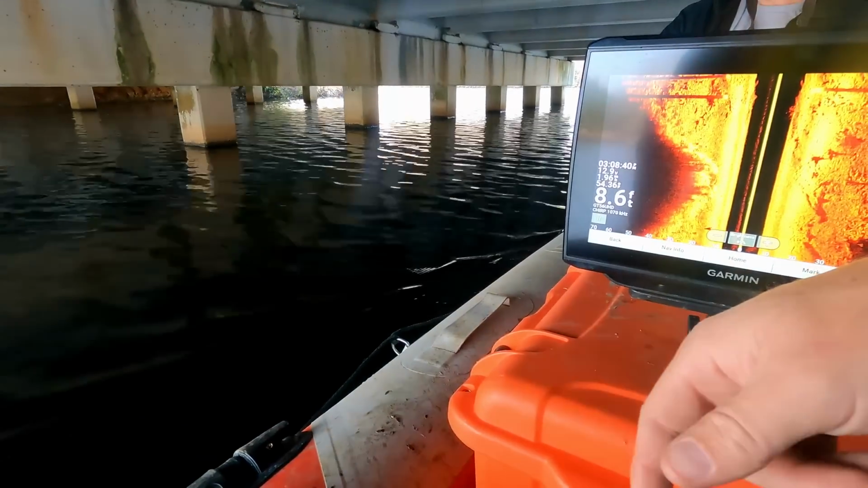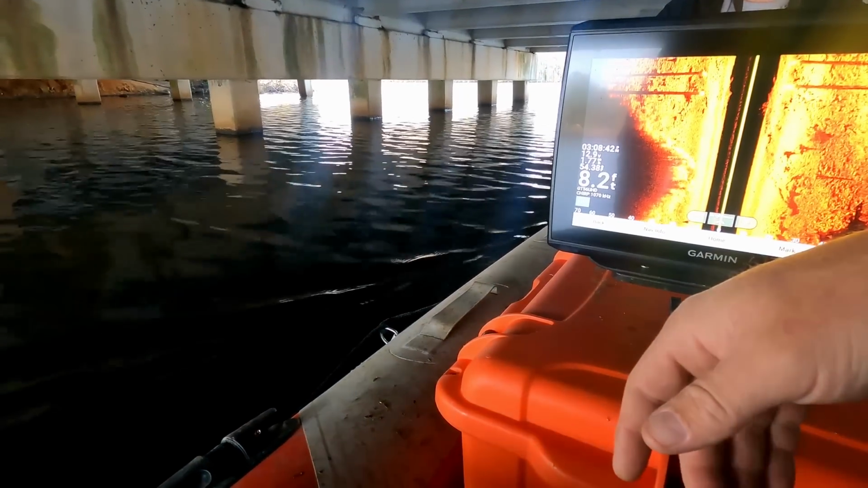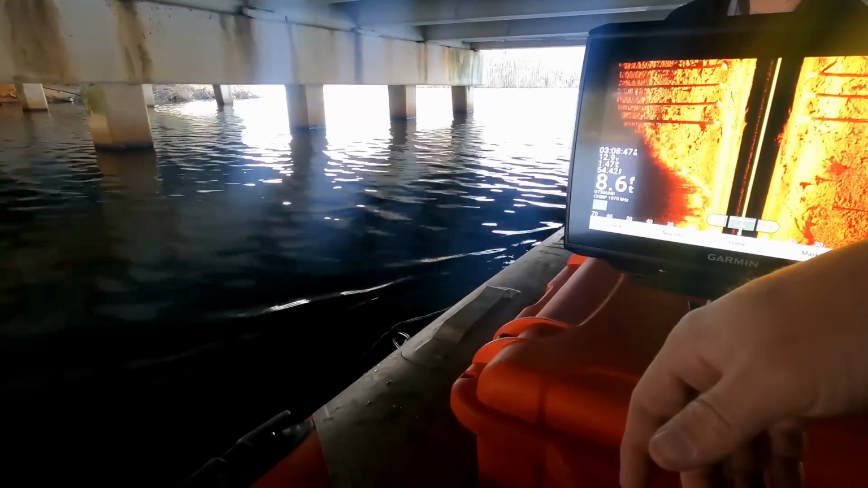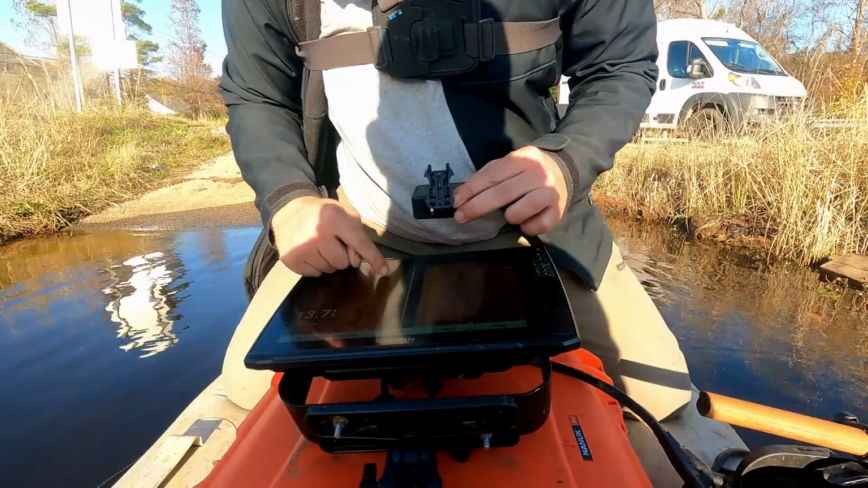I always thought it'd be really cool to somehow find a car under a bridge, like somehow it floated in. I mean, I'm sure somewhere. Definitely not a car.